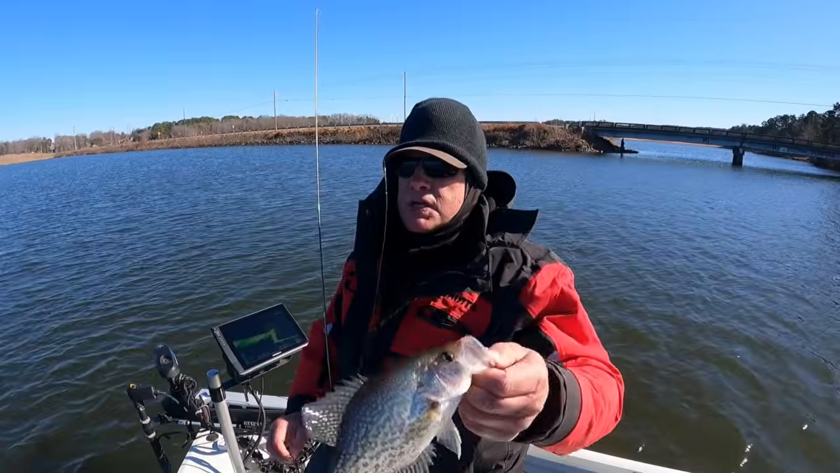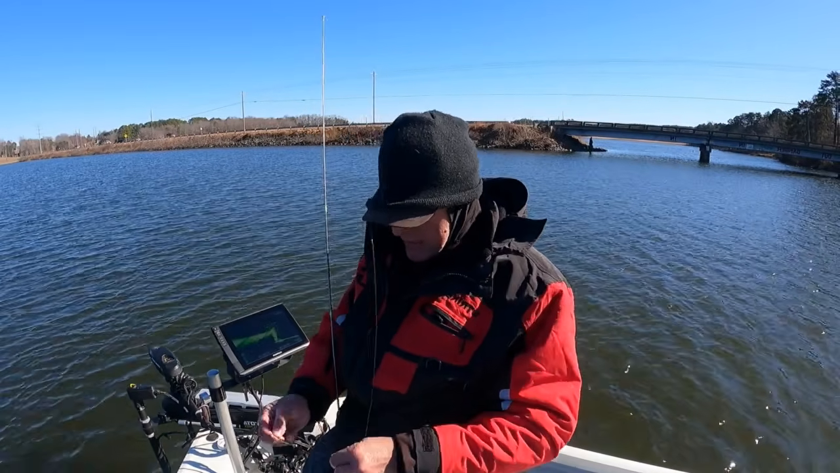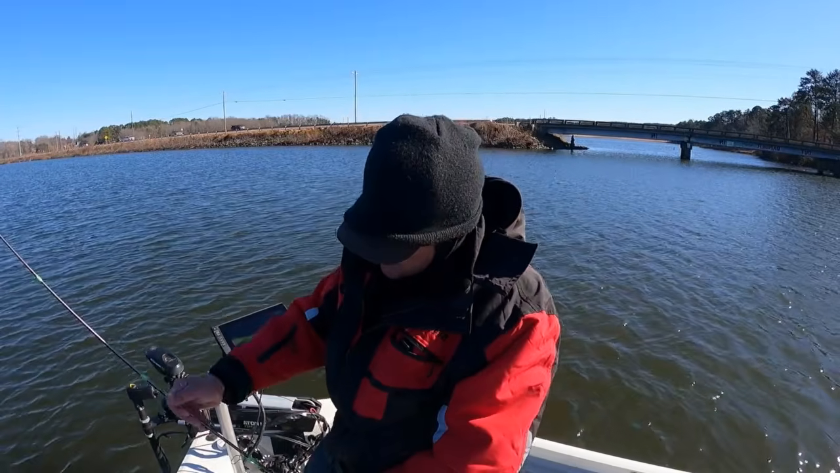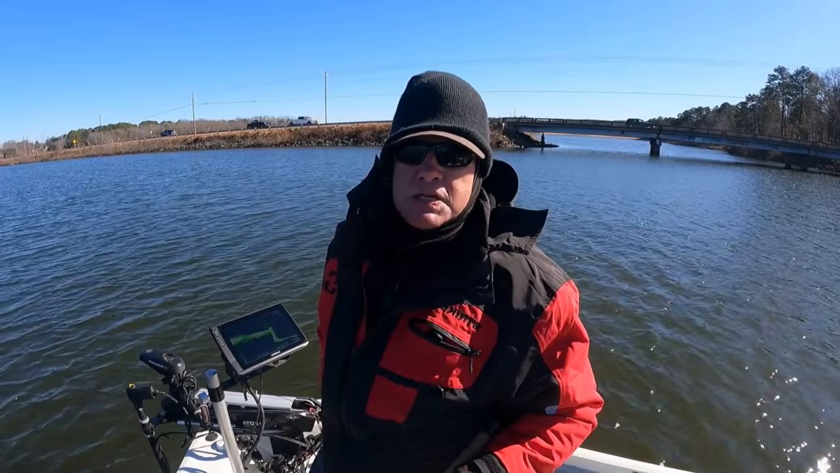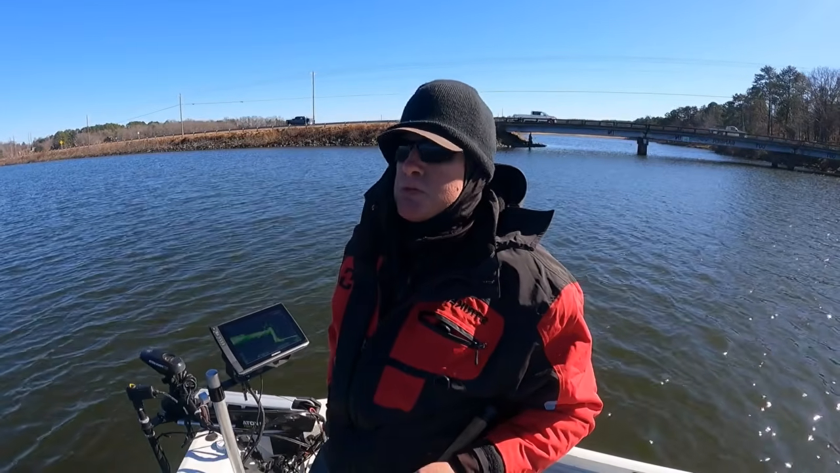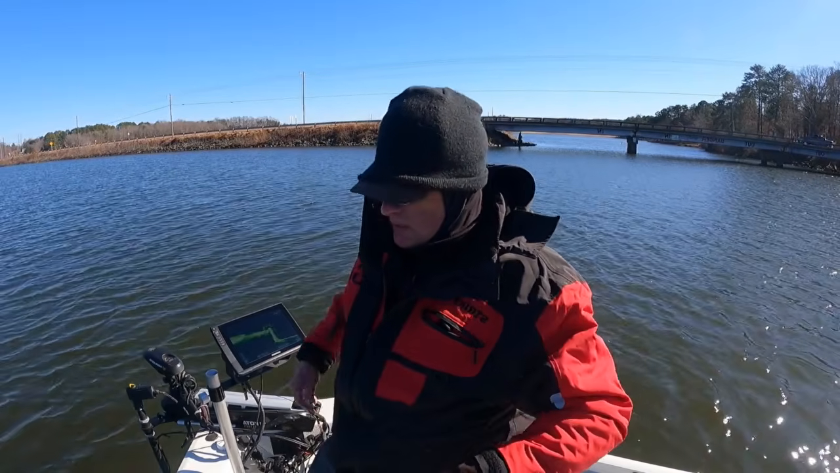Marking a lot of fish, y'all. Boy, they don't want to bite. So, you know, do what you gotta do to catch a fish. Sometimes with a spoon you can get a reaction bite, just that quick jerk.